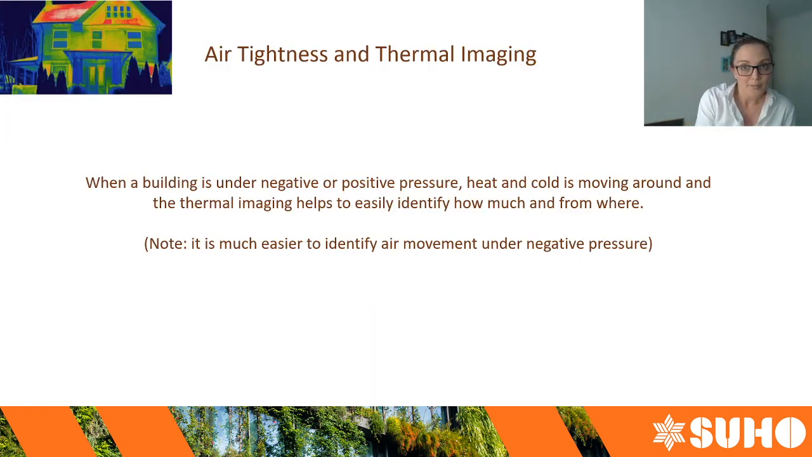So when I use a thermal imaging camera, I use it when a house is under positive or negative pressure. When we exert pressure on a house, the air starts to move around, and if we point a thermal camera at it, we can actually see what it's doing. It's a lot easier to use a thermal imaging camera under negative pressure, because when you're sucking air out of a building, the air is brought in through all the gaps and cracks in the building fabric, and you can actually see it on the inside of the house where you're standing.